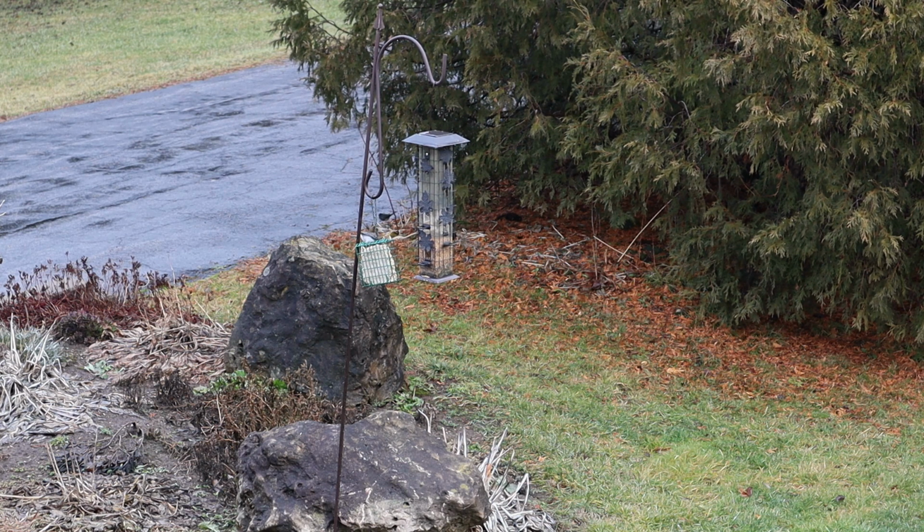So those are juncos. We get a lot of them around in the winter. I think they're so pretty with their little white bellies, and these ones look pretty plump. We sometimes call them the cleanup crew because they often go on the ground and clean up the seed that's fallen. Although they do like the suet too.